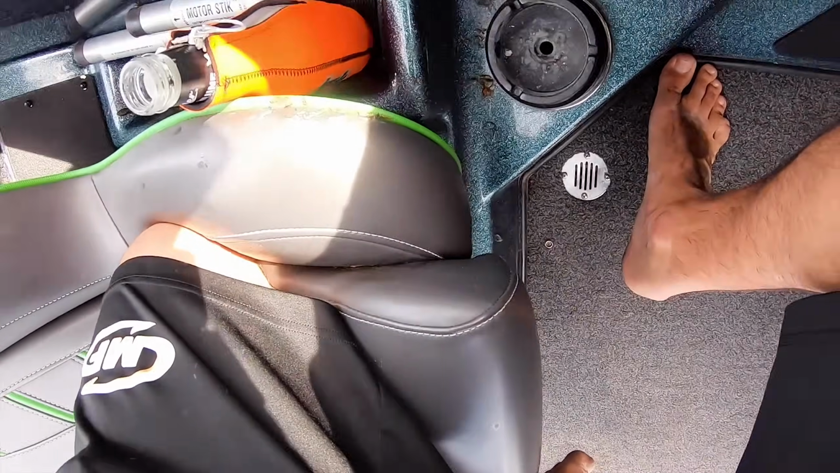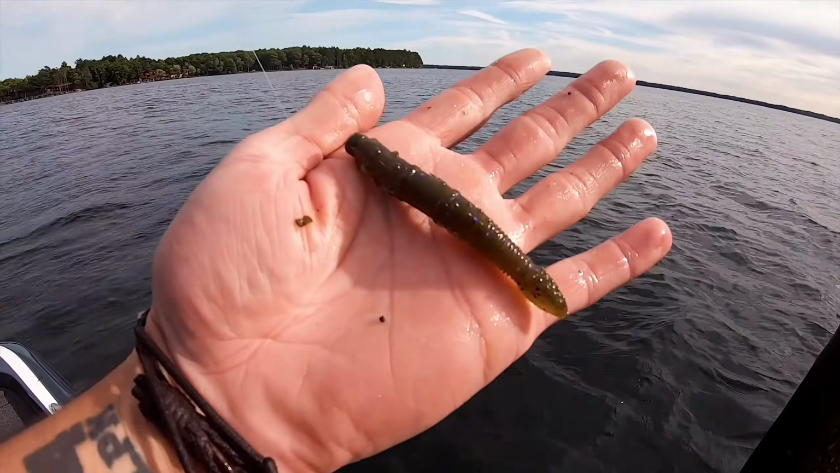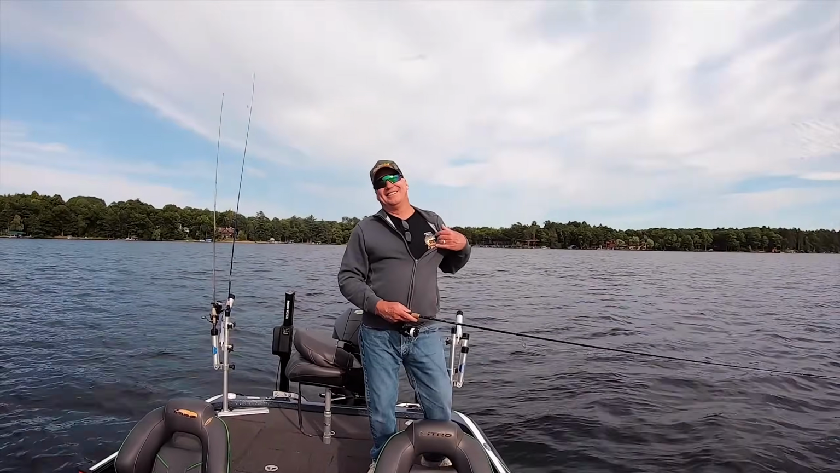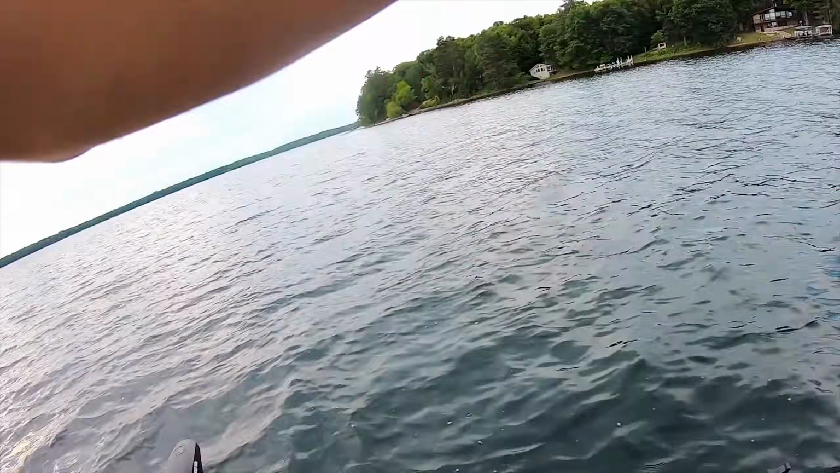Watch your hands. Well, the first northern pike ever caught on the green pumpkin, purple flake, hammer stick. Yeah, baby. Nice pike. Way to go. He's got the northern pike wolf with a lead shirt on and catches a pike.